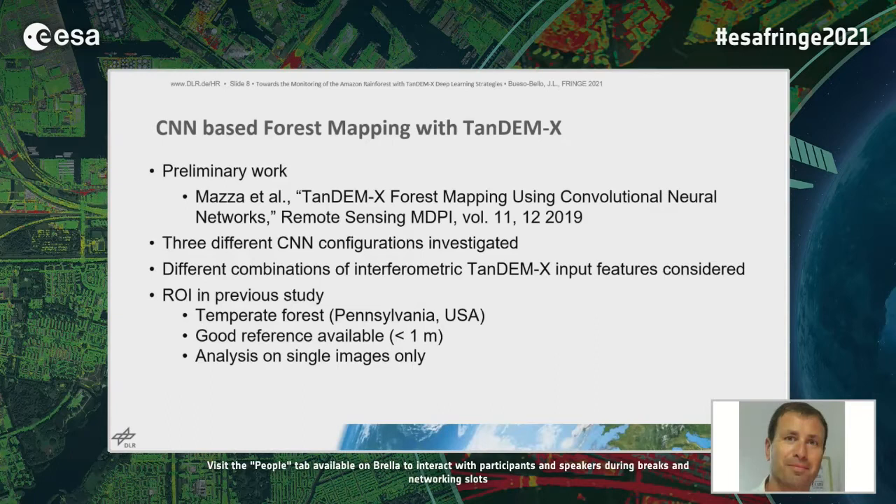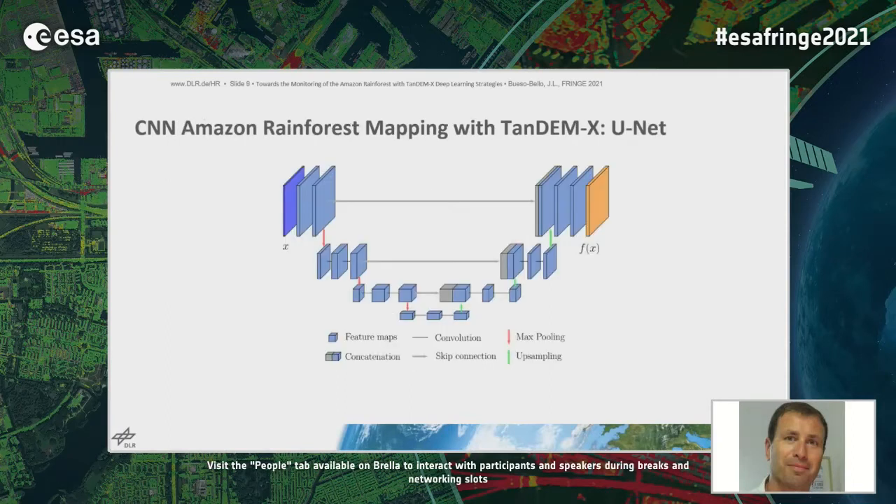I mean, amplitude, coherence, incidence angle, different features were used, and the study was concentrated in a region of Pennsylvania in the USA, where we have a good reference available with a resolution lower than 1 by 1 meter. This was a temperate forest, and the analysis was done on single images only. The winner of this, please next slide.